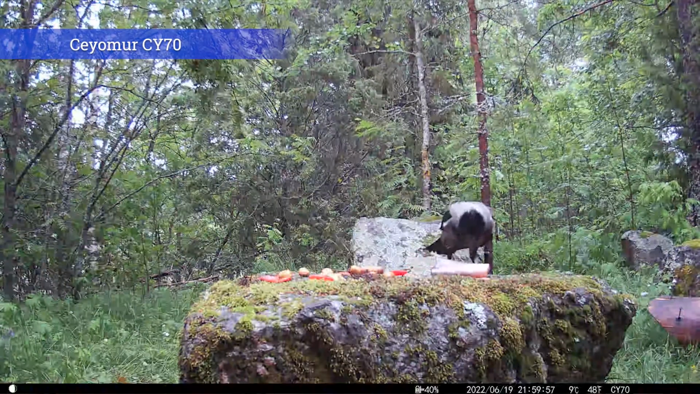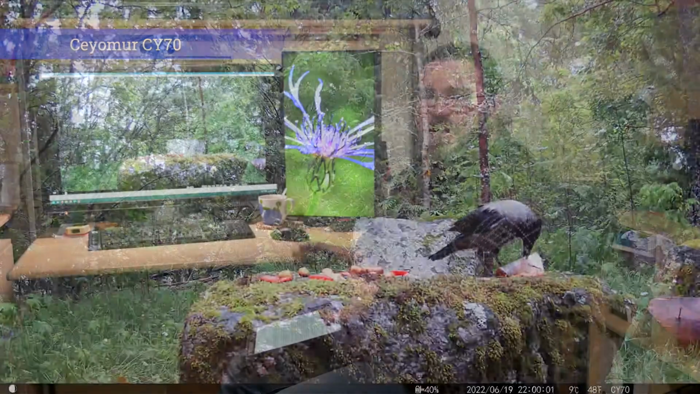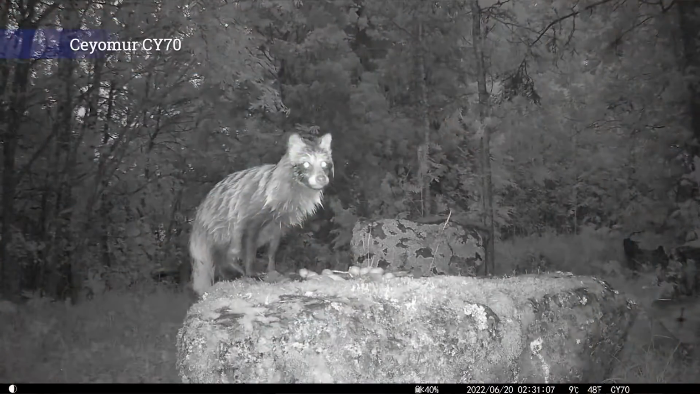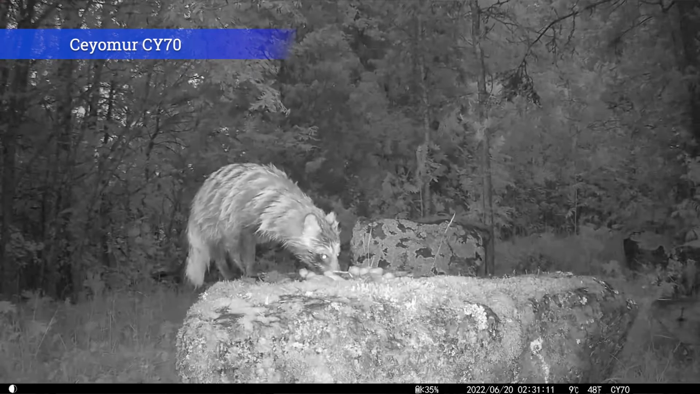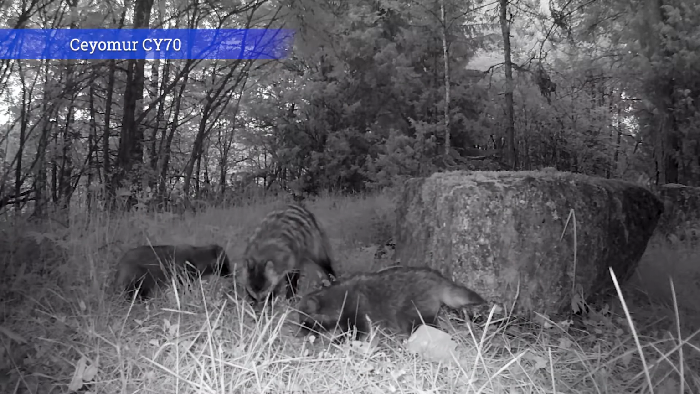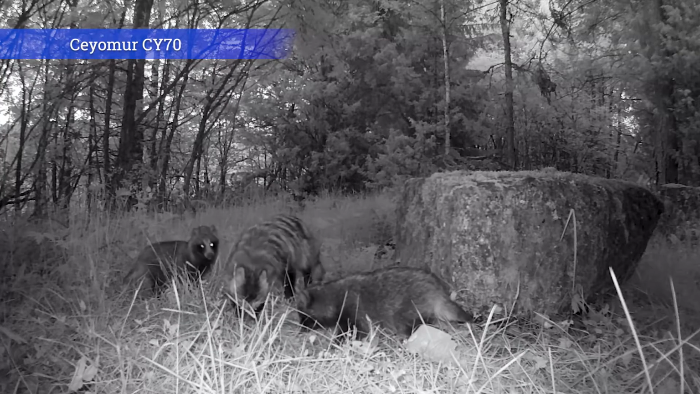This is a rock a few meters away behind the house in Finland, where we put kitchen scraps, and yeah, we attract crows and magpies and other birds there. But also in the night we get raccoon dogs, which is kind of cool. And we even got some lovely footage of the raccoon dog with 2 puppies, which should be on the screen right now, and that was really cute seeing them. It was great.